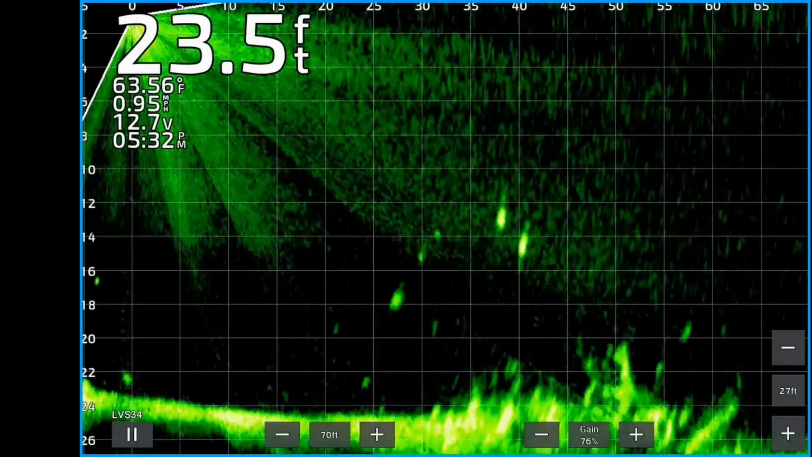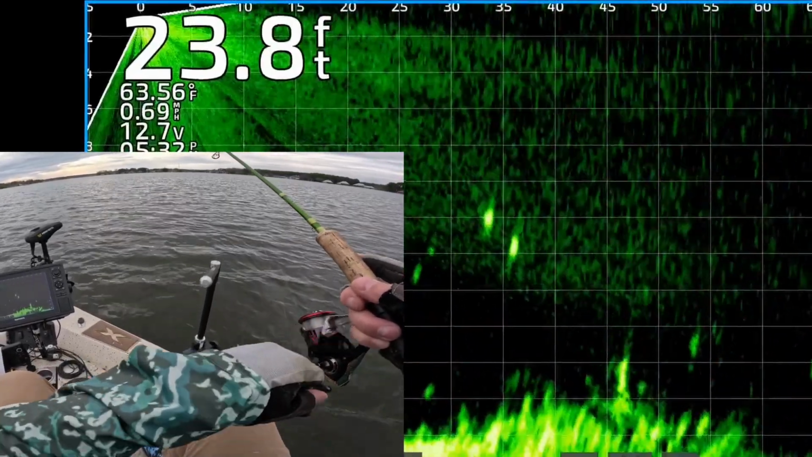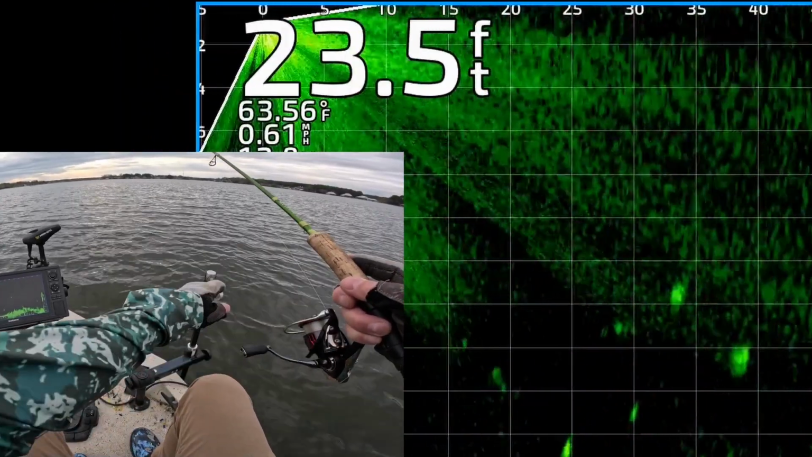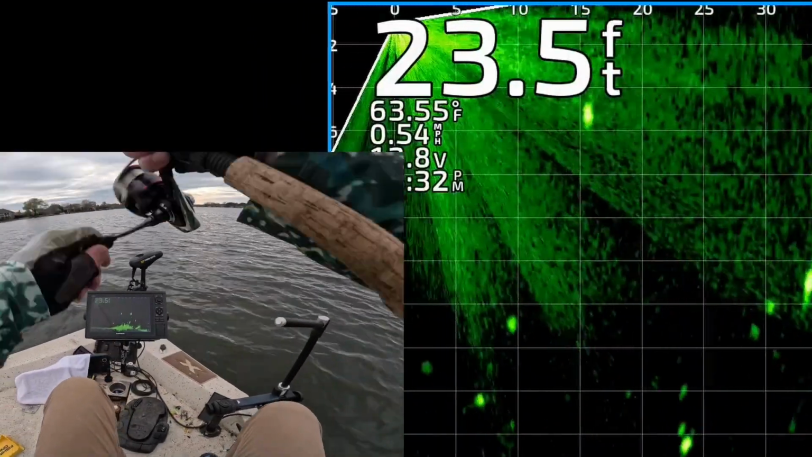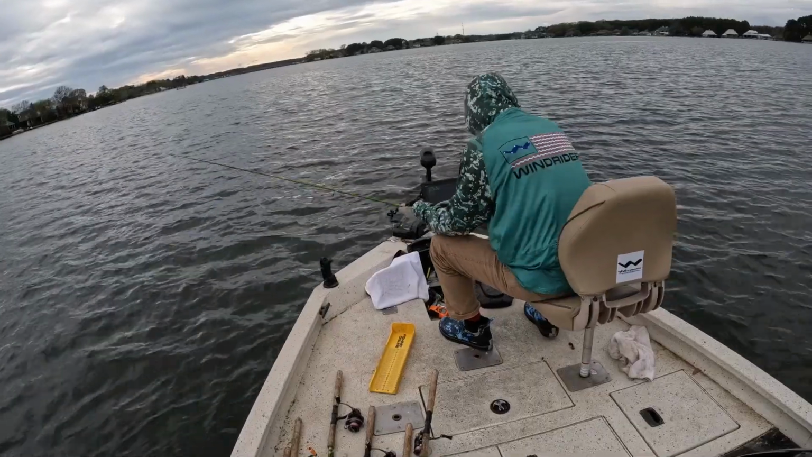All right, there's two fish 35 feet from the boat. There's my jig and weight coming down to them. Now those definitely look like crappie. There's my jig. One of them's chasing it down and he is about to get it. You kind of lose sight of it here. Keep reeling. There he is. Got him. I barely see it. That's a good one.